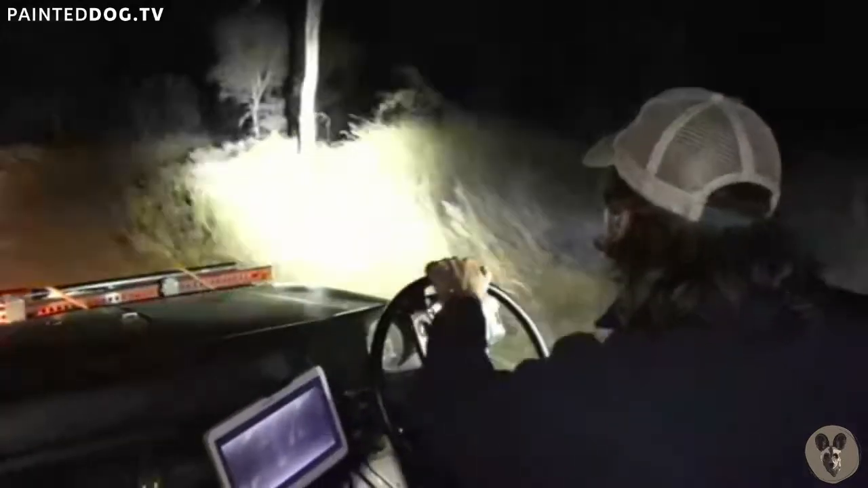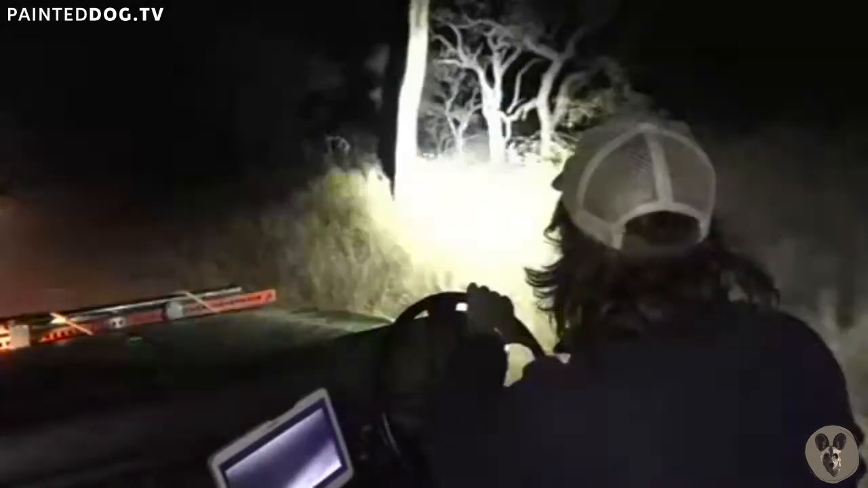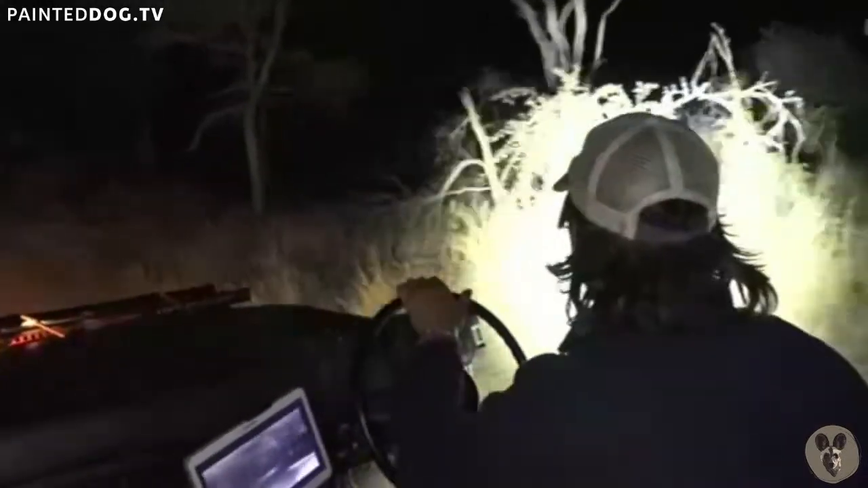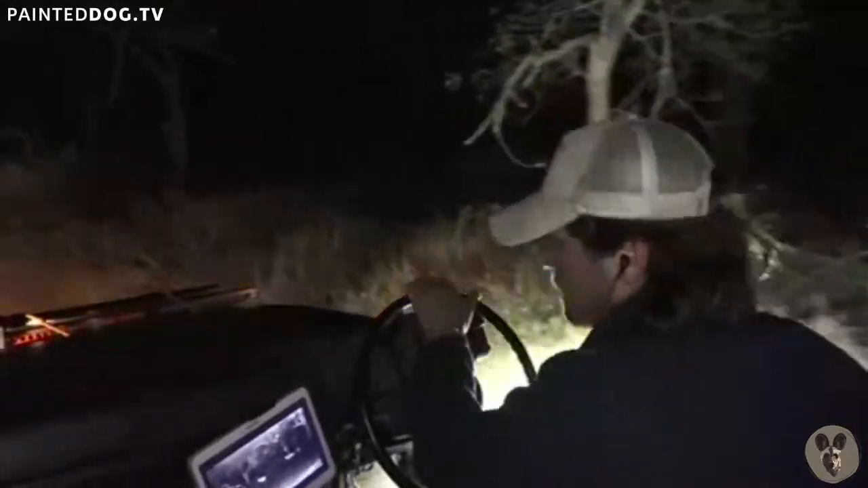I'm even hoping for our resident scrub hare, but again, scrub hares in this weather, everyone in this weather is trying to not get eaten. The wind is the predator's friend.